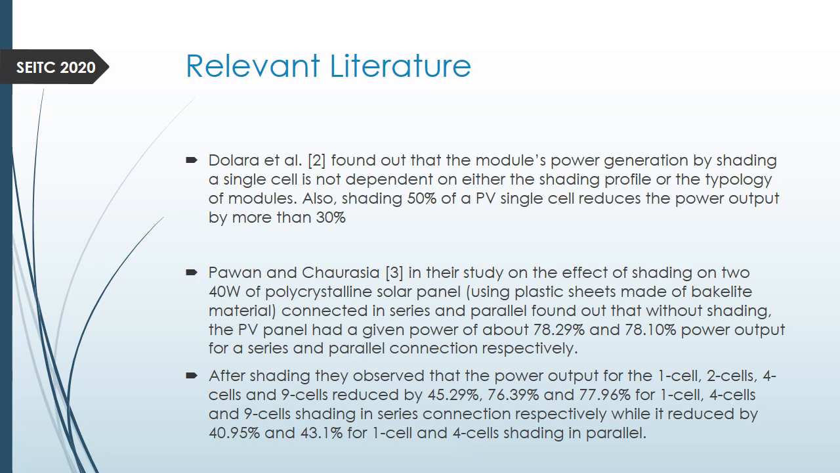45.29, that's for 1 cell. When you shade 2 cells, reduced by 76.39. When 4 cells were shaded, reduced by 77.96%. So looking at this, you see that just the effect of shading a single cell is almost reducing half of the power output of the whole PV model, 45.29. And then the 9 cells shaded in series